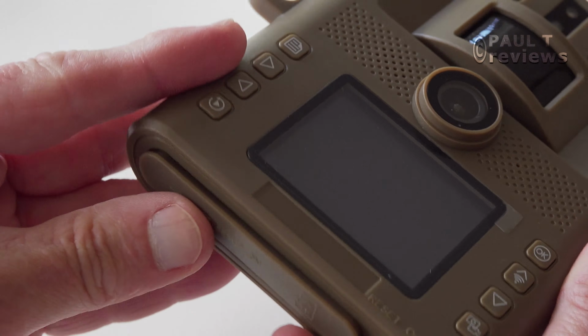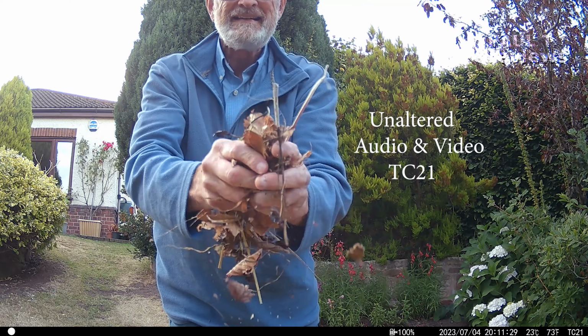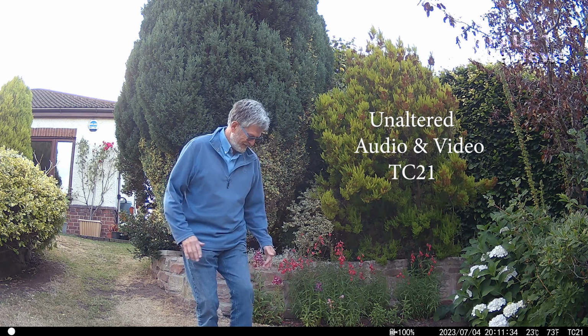So I'm standing 3 paces away. There's a car passing by, but I can hear okay. The snapping of twigs, and I've got some dry leaves here. So let's see how well that has come out.